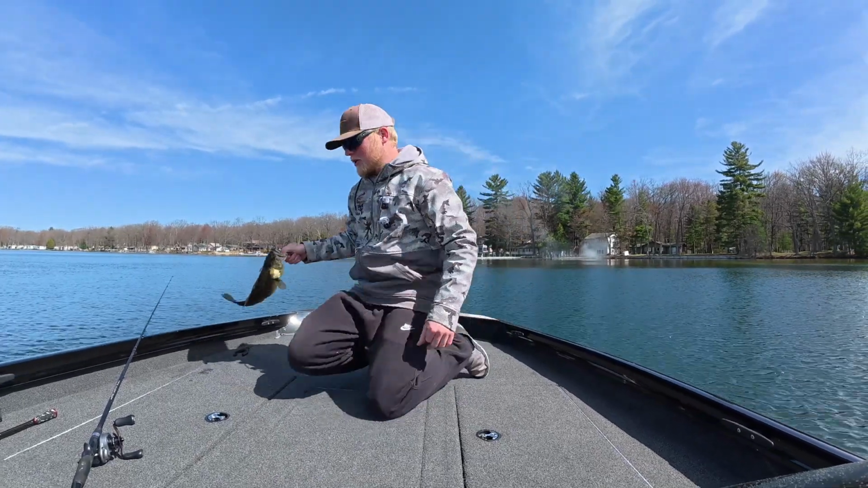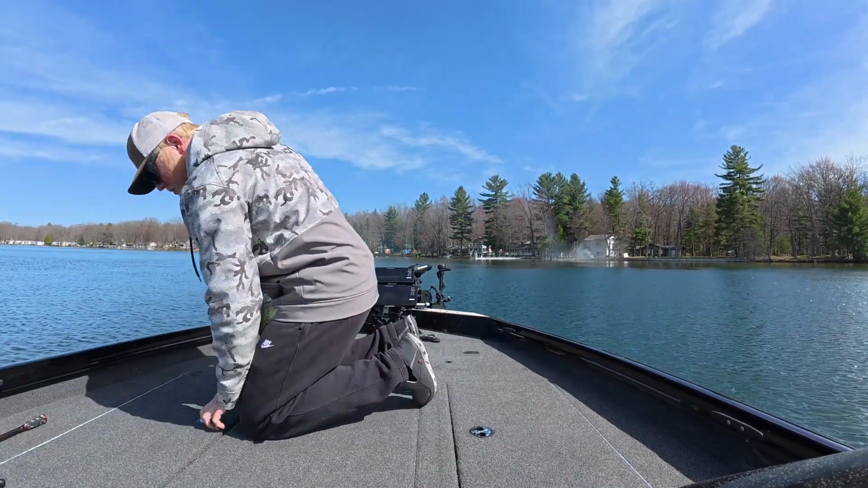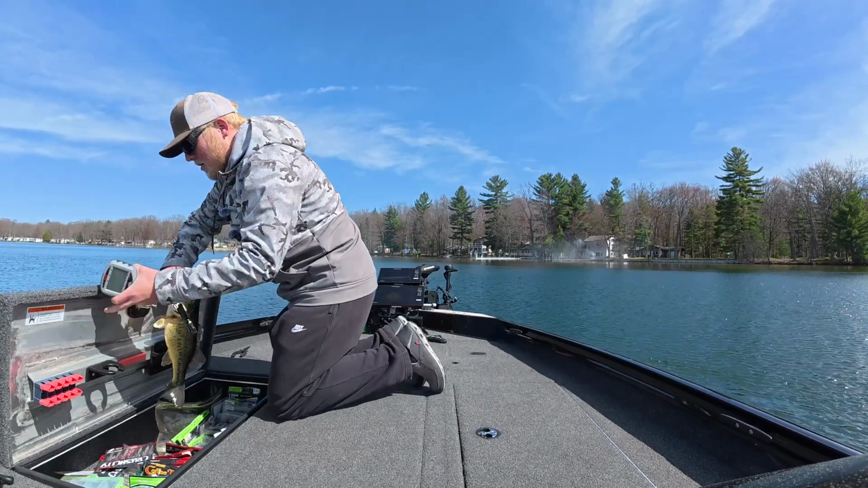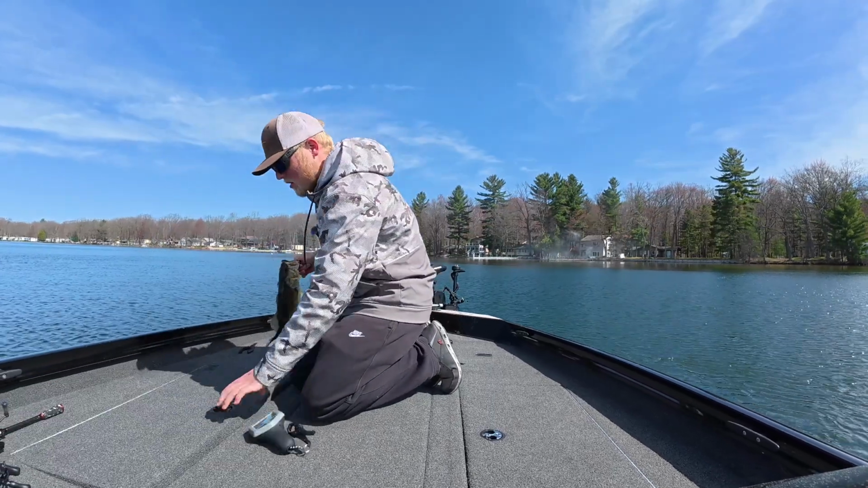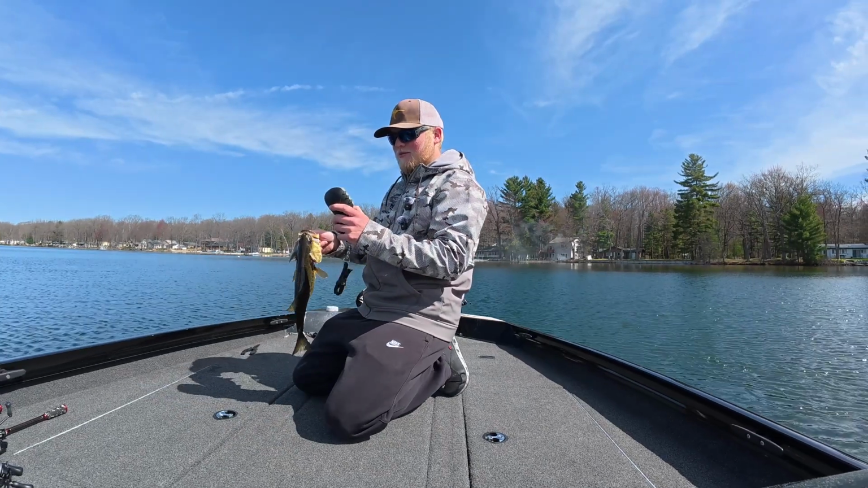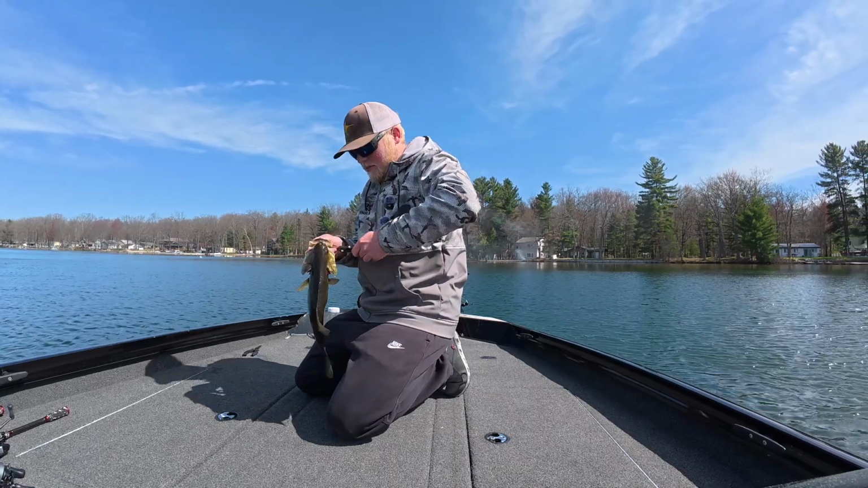Now that we almost tripped on our rod. He came out of a little deeper. He came in and smoked it. He was hungry, right when we started to get back into the wind a little bit.